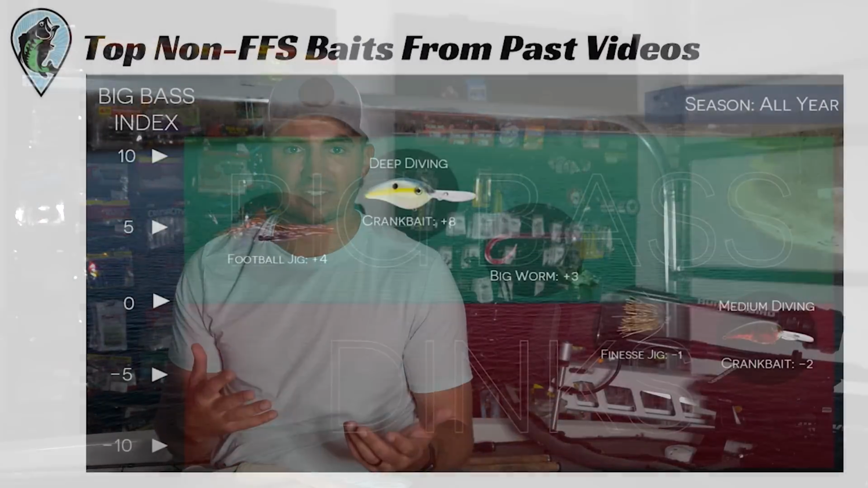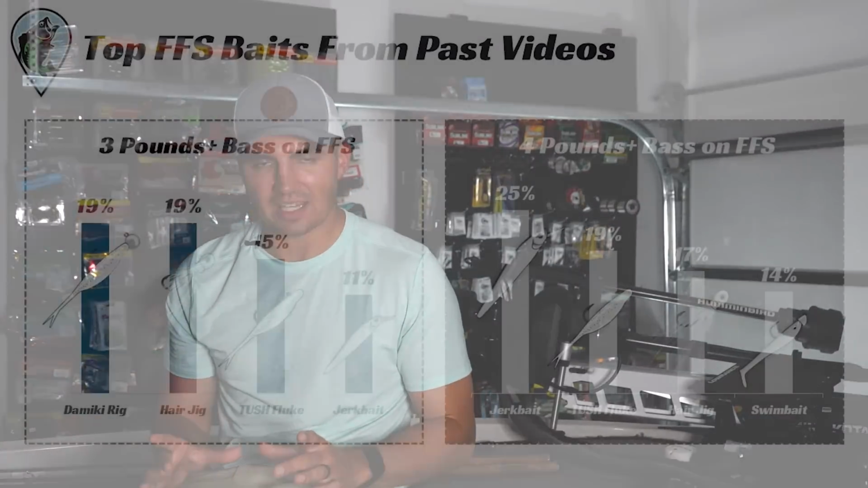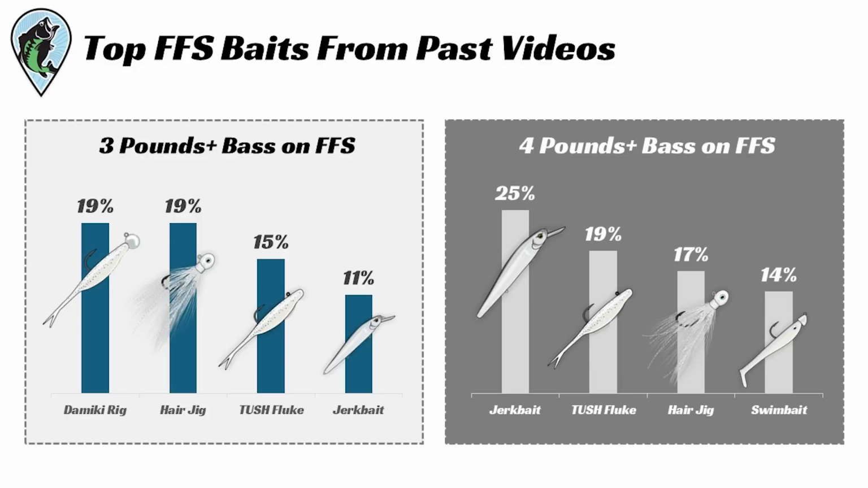So basically going out to the lake and trying to find ways to catch fish on a deep diving crankbait, a jig, and a big worm, and optimizing for those baits using forward-facing sonar. The other option is basically to focus on using these same baits that I've had a lot of success with, but trying to narrow down the specific situations or areas or strategies that I'm implementing to reduce the number of fish I'm catching, but try to increase the size of my fish.